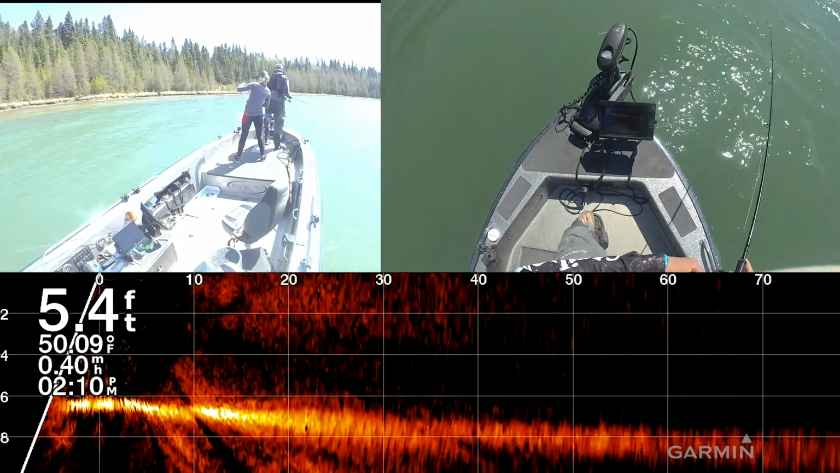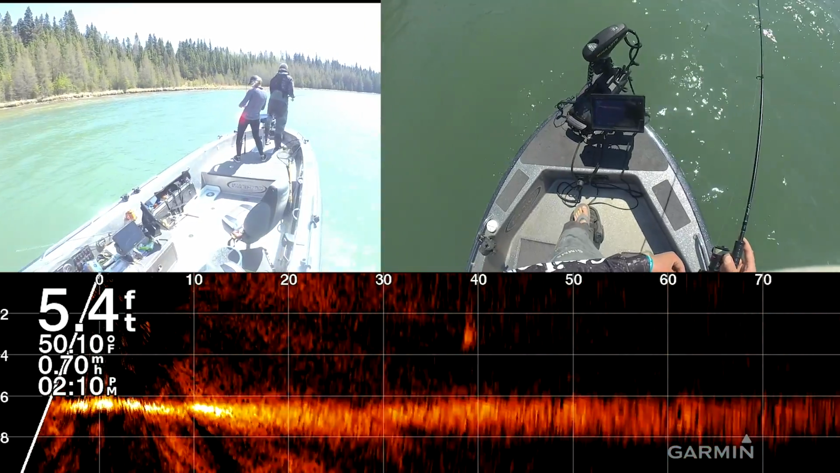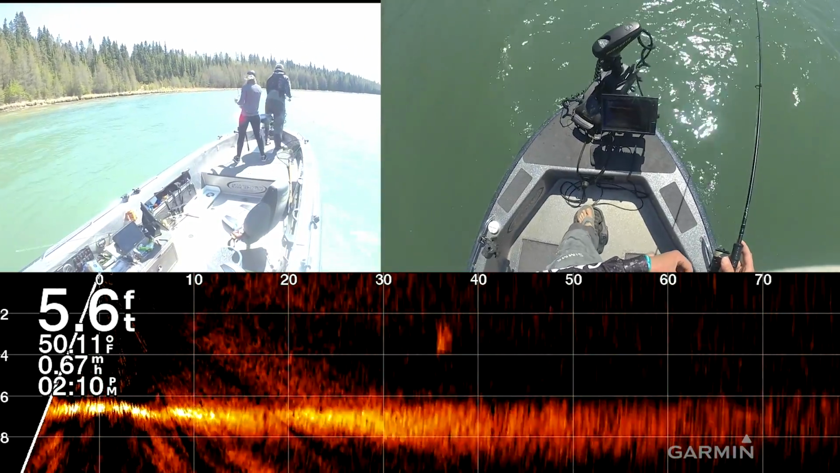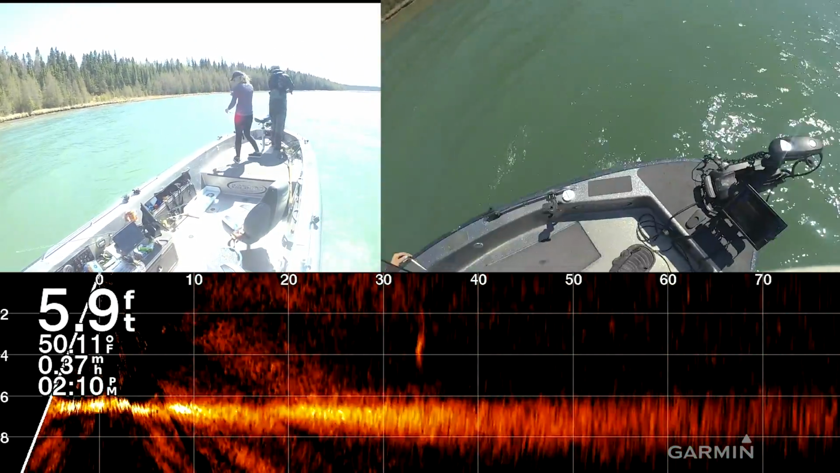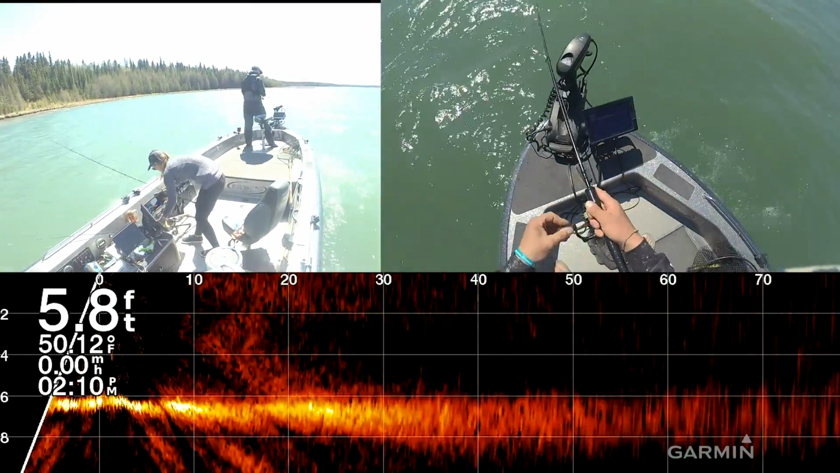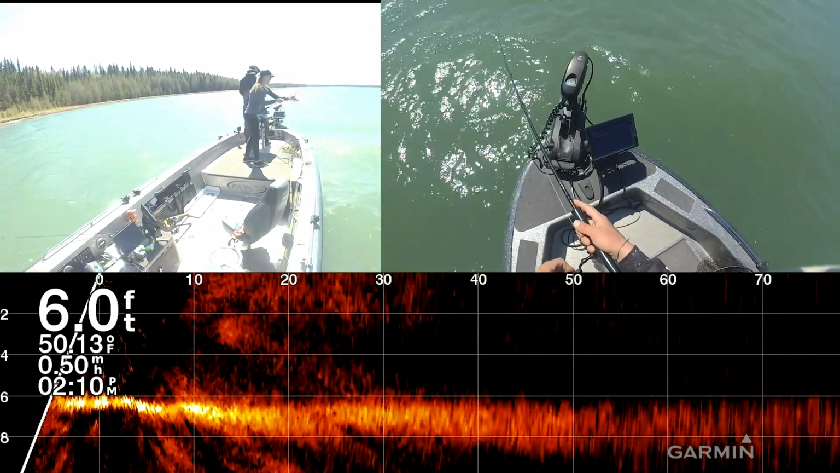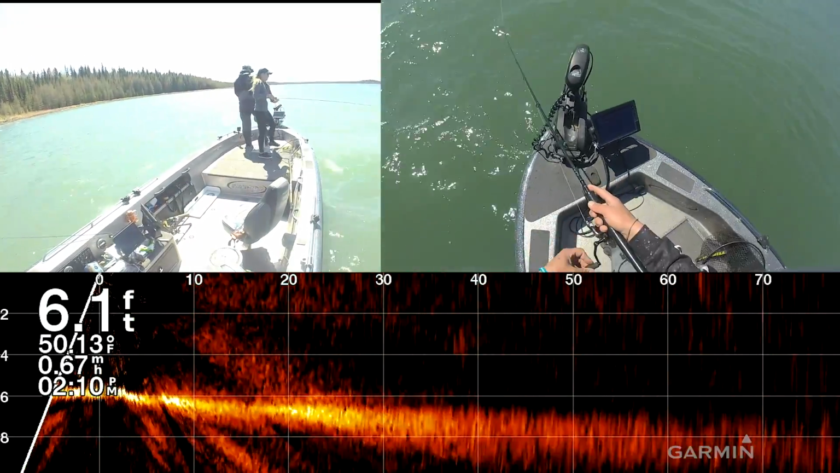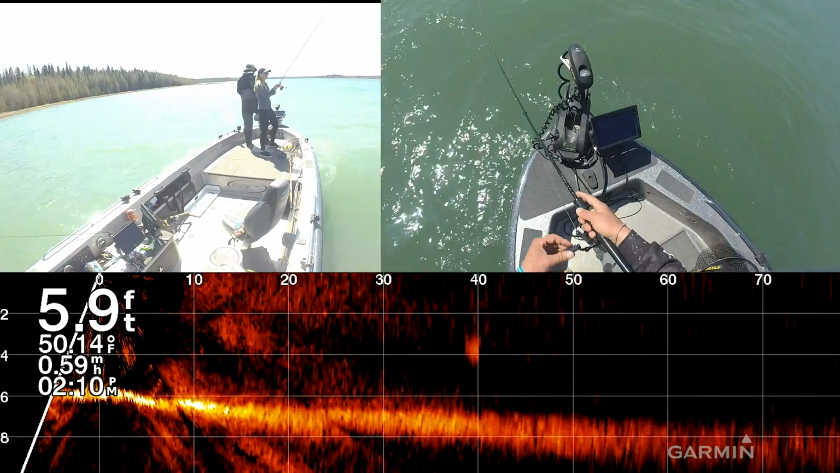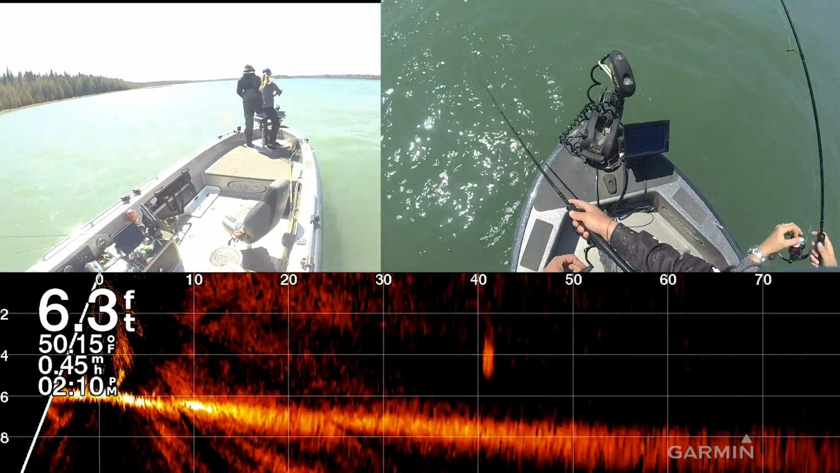Where is it? Yeah, there it is at 40. Let's do this. Should I get it? Yeah, go, go, go. Go right at me. Right at me, 30 feet out. 35 feet out. Right there, 38 feet out, 40 feet out. Oh, the wind. That's fine, just redo it quick.